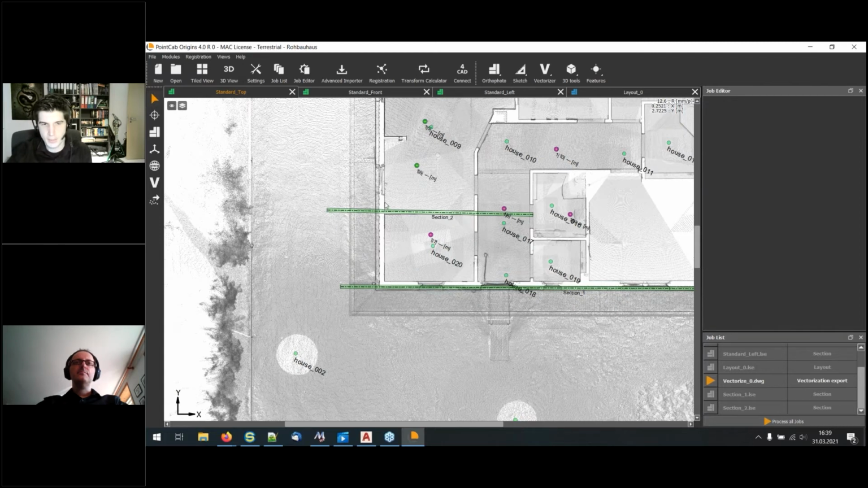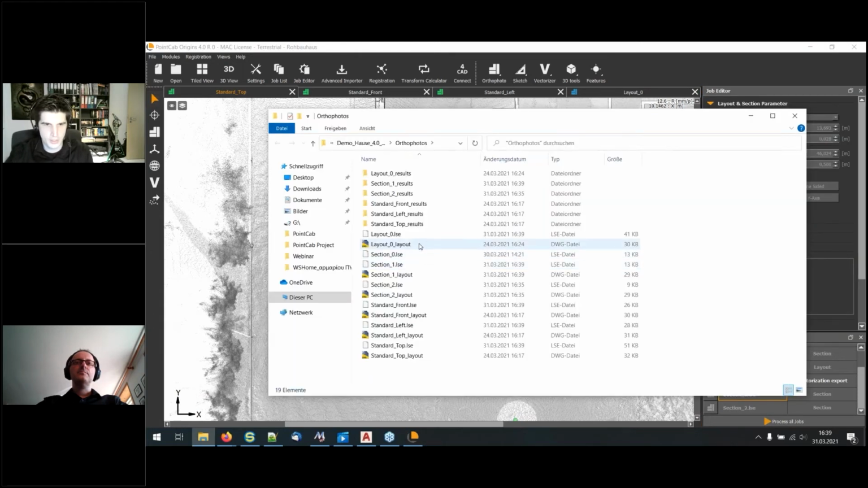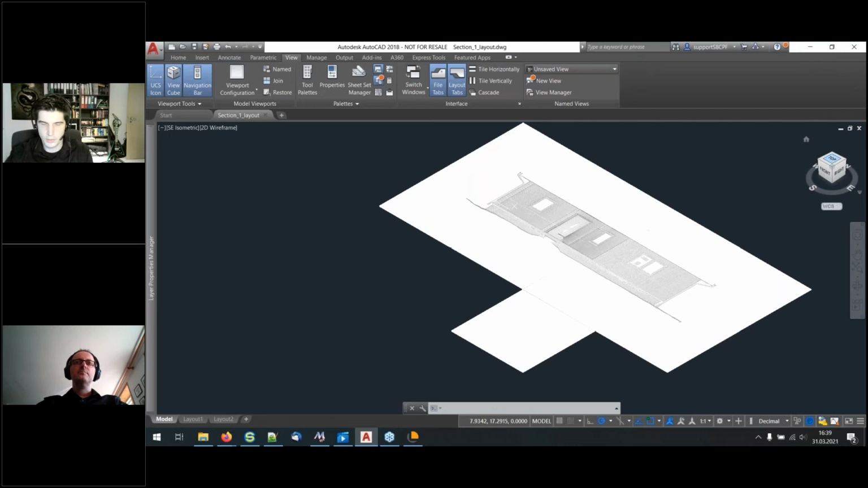If it is a little bit different, it doesn't matter because they should still be at the same position. Let me show that to you directly in AutoCAD. So we have the section 1. Let's open that here. You see, if I look from the top,